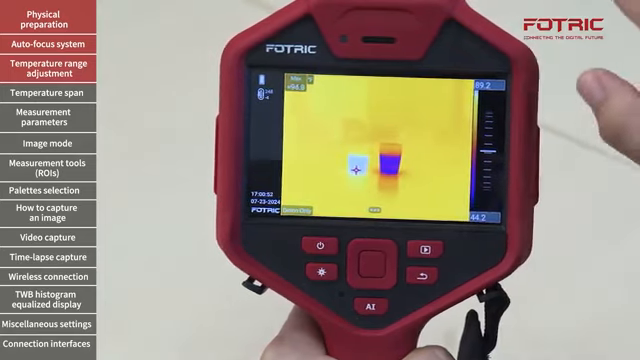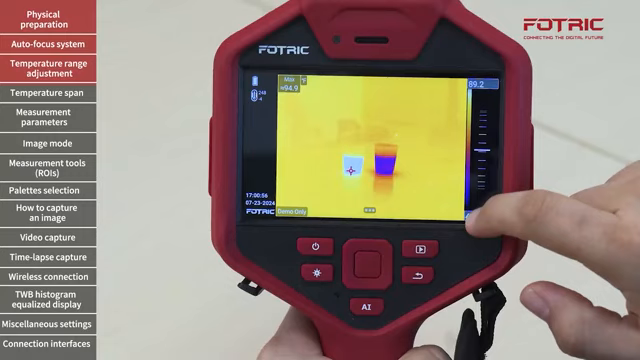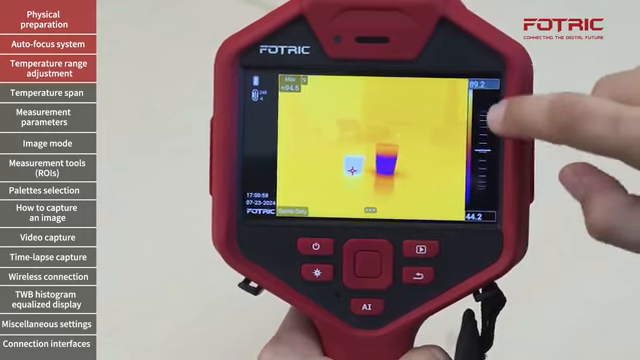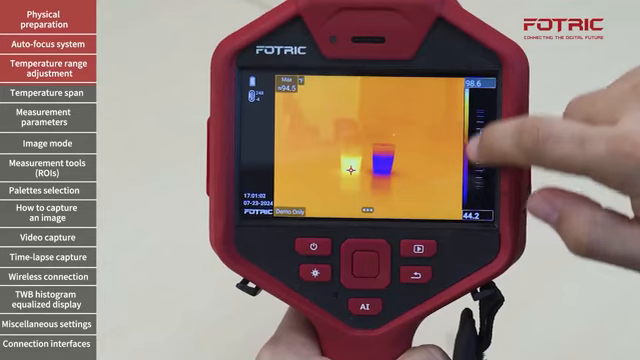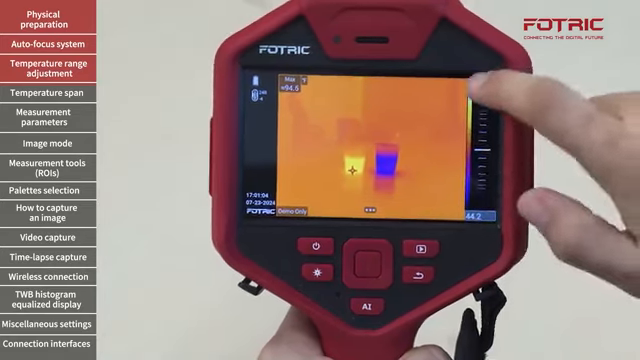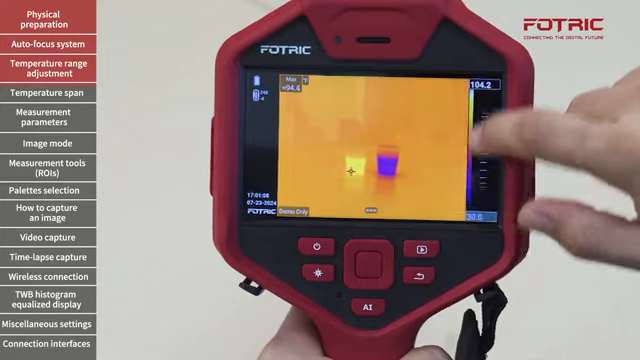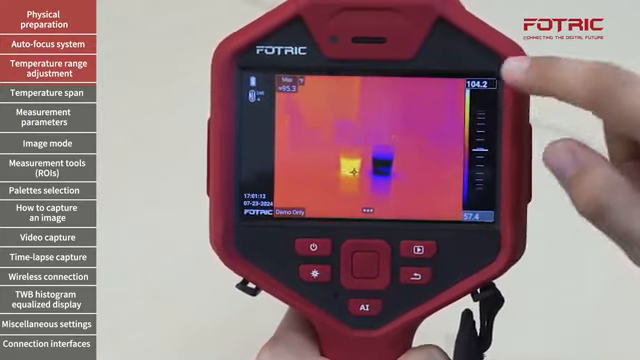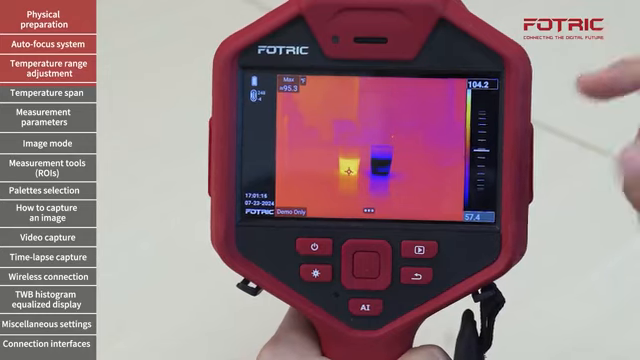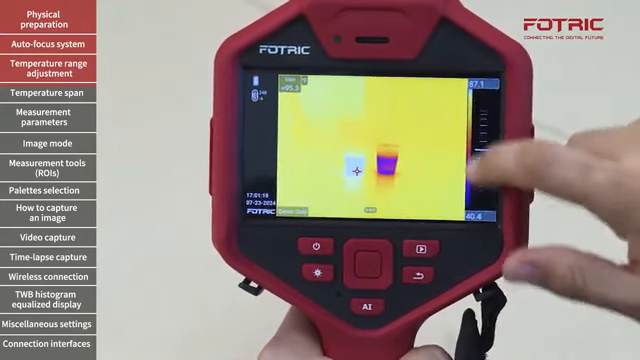If I only want to adjust one of them, let's say I want to use the top one, I will turn off the bottom one, and by scrolling, I will only be adjusting the number on the top. I can do the same on the opposite side and adjust only my bottom limit. So, in other words, I can tap one of them to adjust the span, or I can tap the two of them to adjust the level.